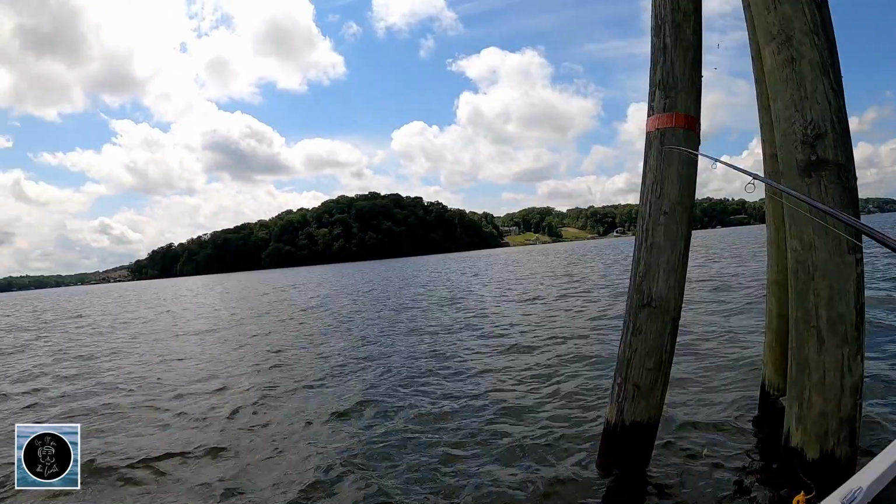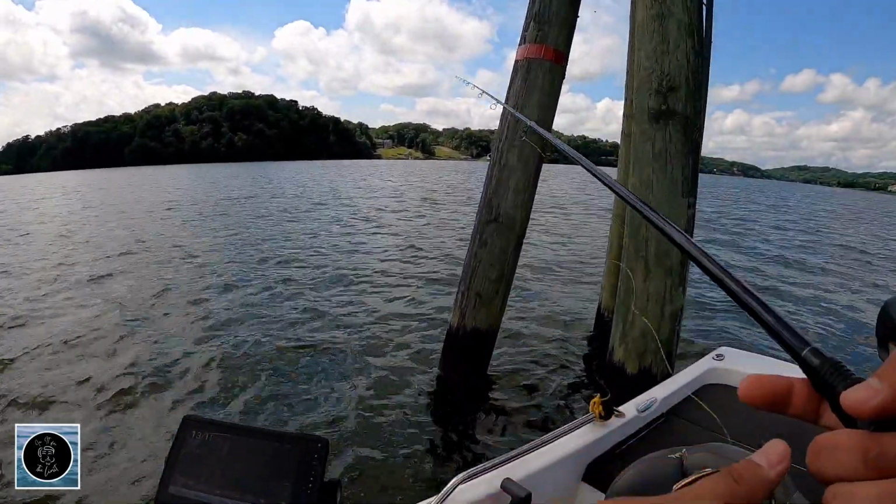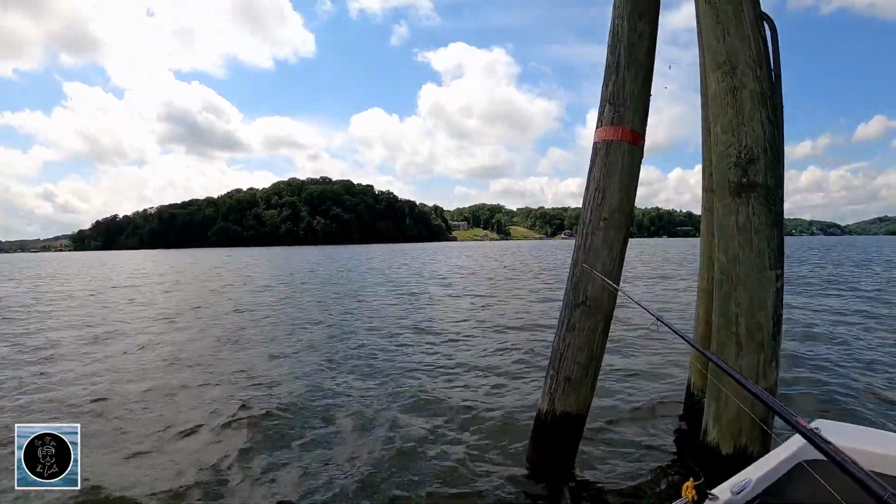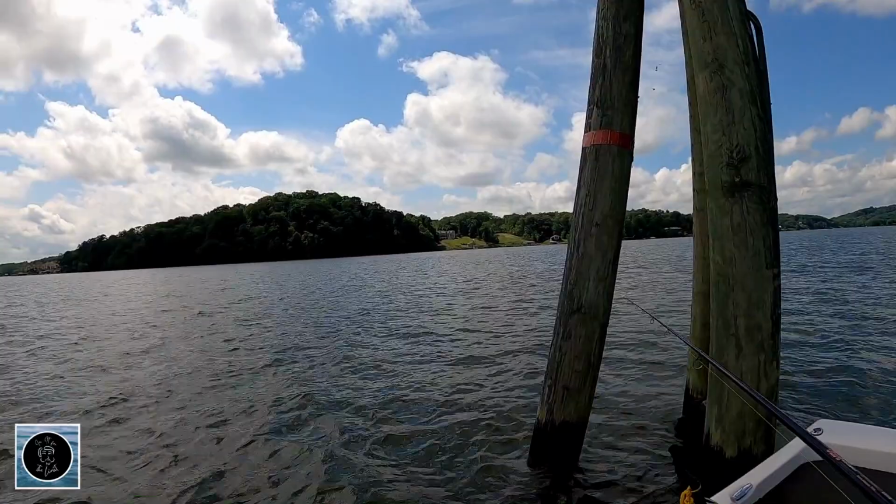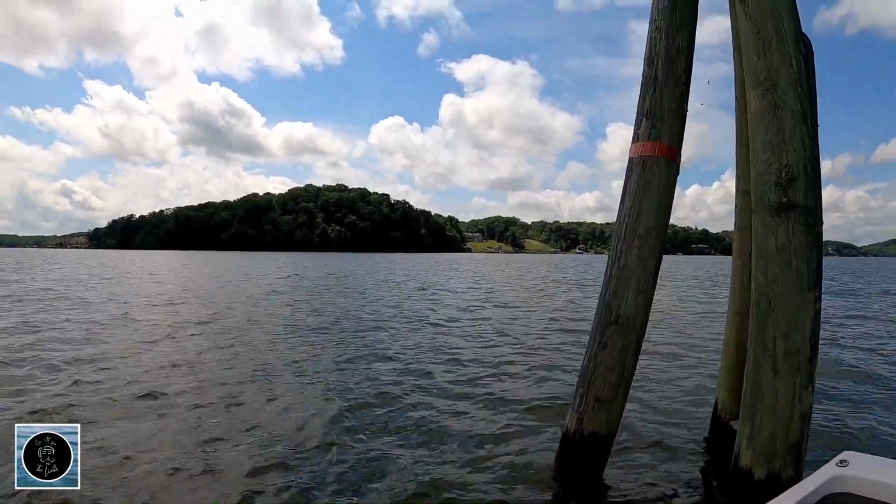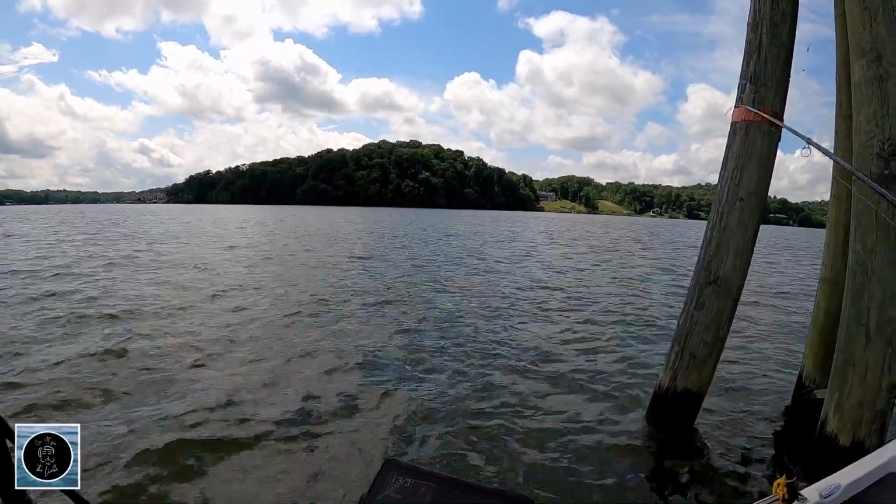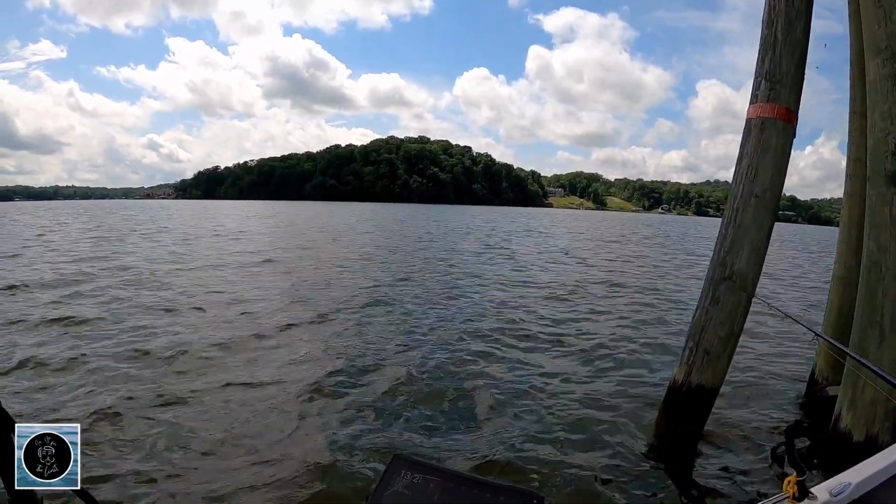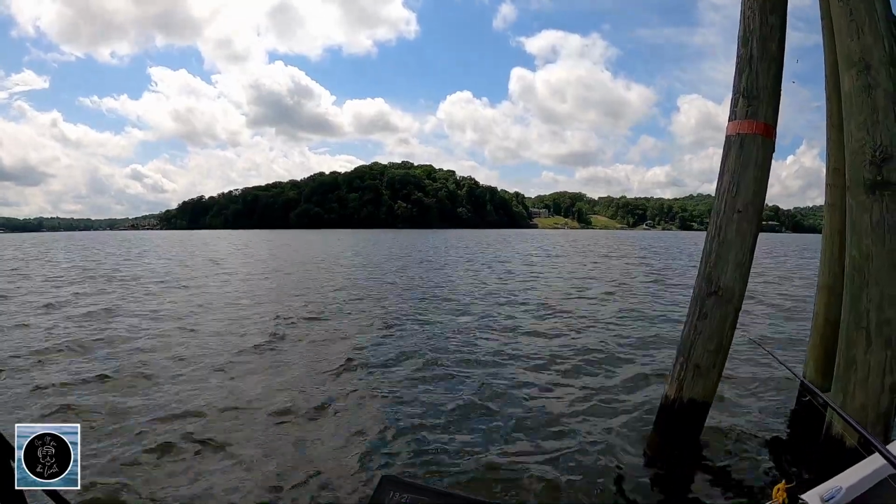So before I had my Ultra-X where you can spot lock, I would often tie off the stuff and just vertically fish like this.